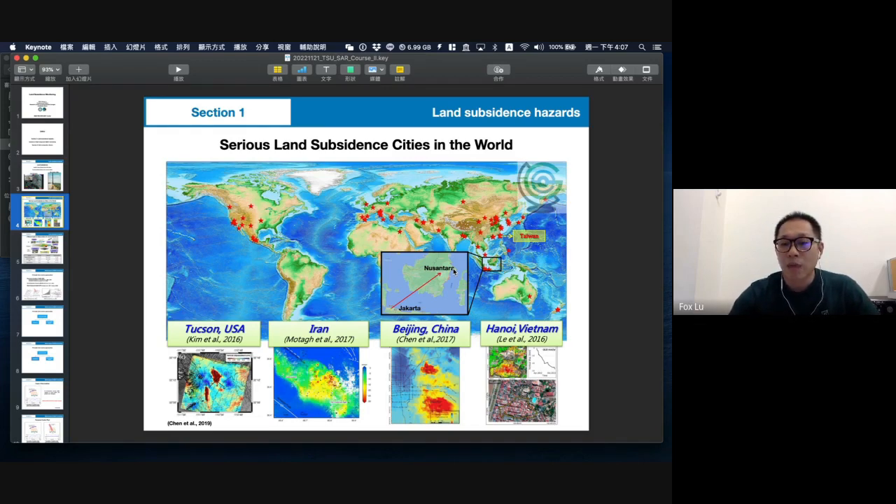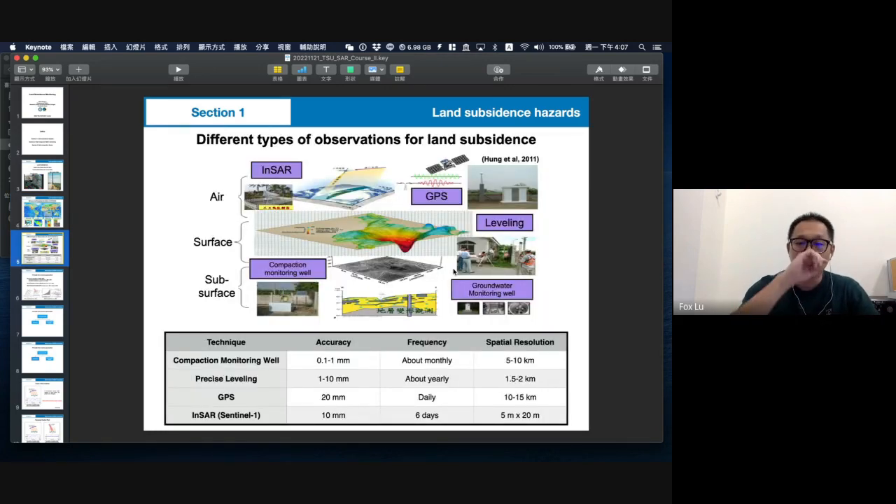So how do we know about land subsidence problems? We need to use some tools to measure this deformation. Here we list, from the air to the ground, four kinds of techniques. From the air, or from space, we can use the InSAR technique and GPS data. On the surface, we can use leveling surveys to measure the vertical displacement.